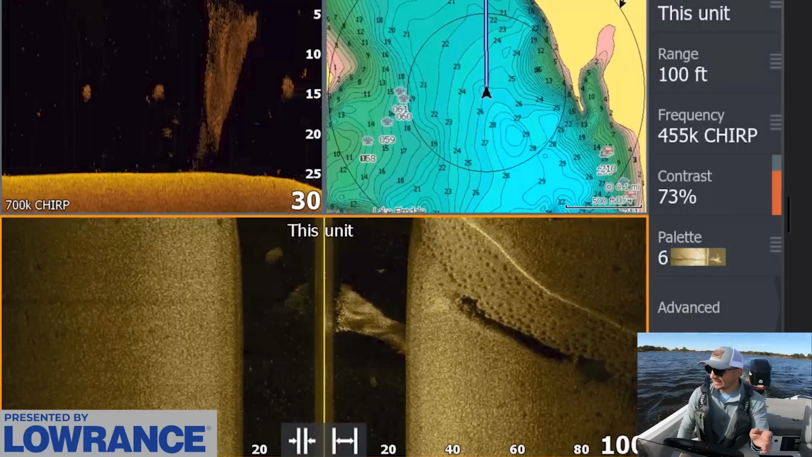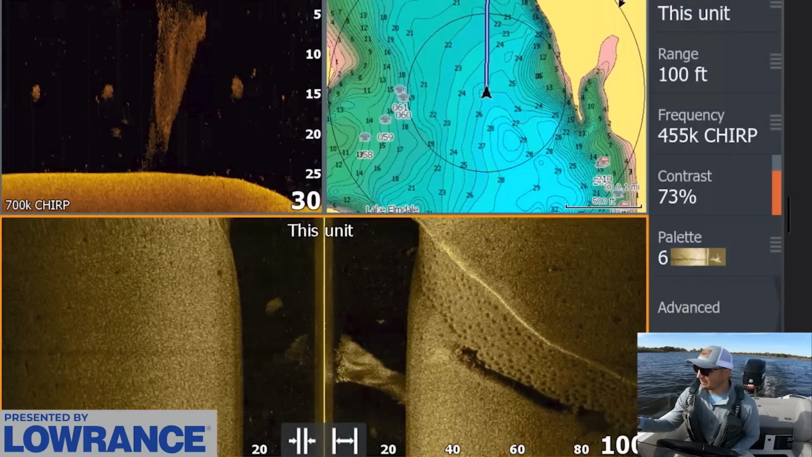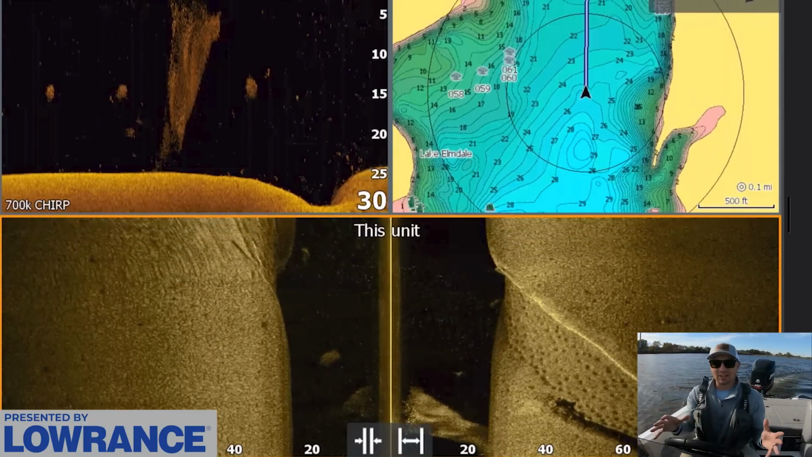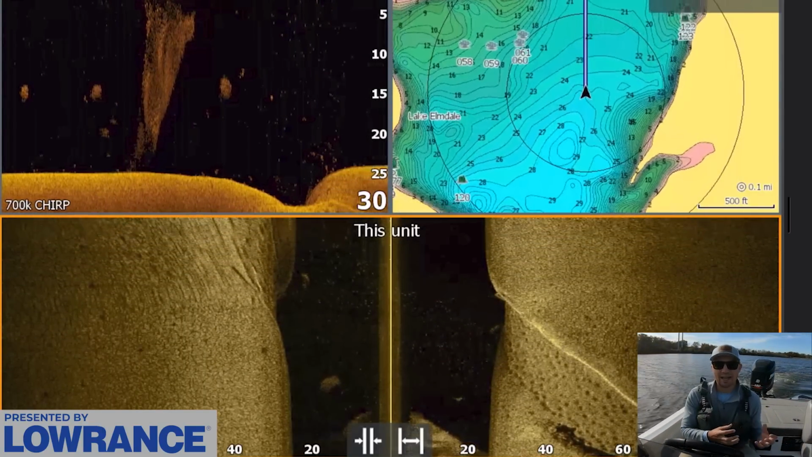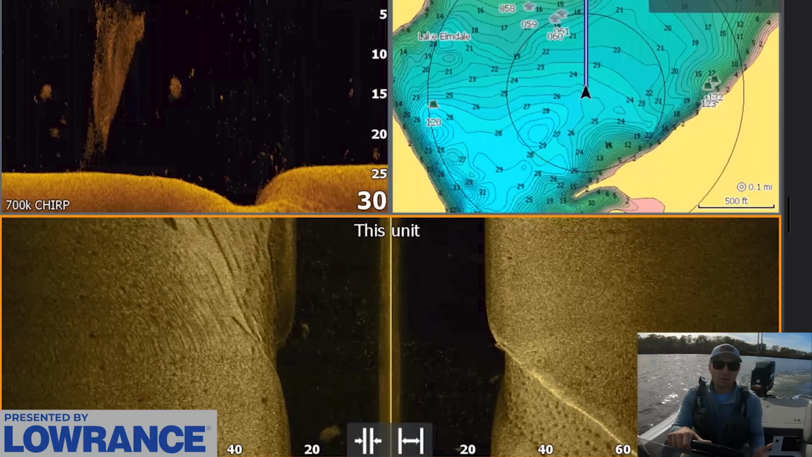Okay, so let's get into it, guys. We are out here on a small lake in Arkansas. It is the 1st of November, and the two bass behaviors I want to discuss today are bass that are setting up in an ambush mode and bass that are setting up in a chasing or pelagic mode. What are those two modes?